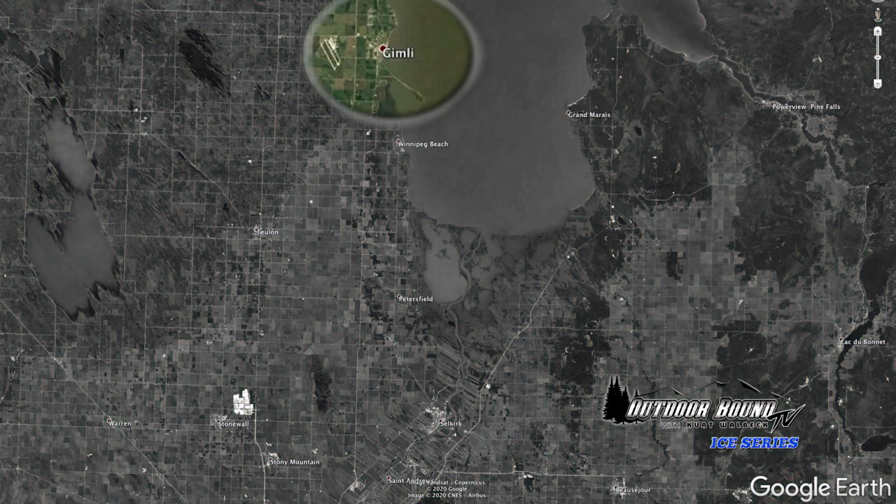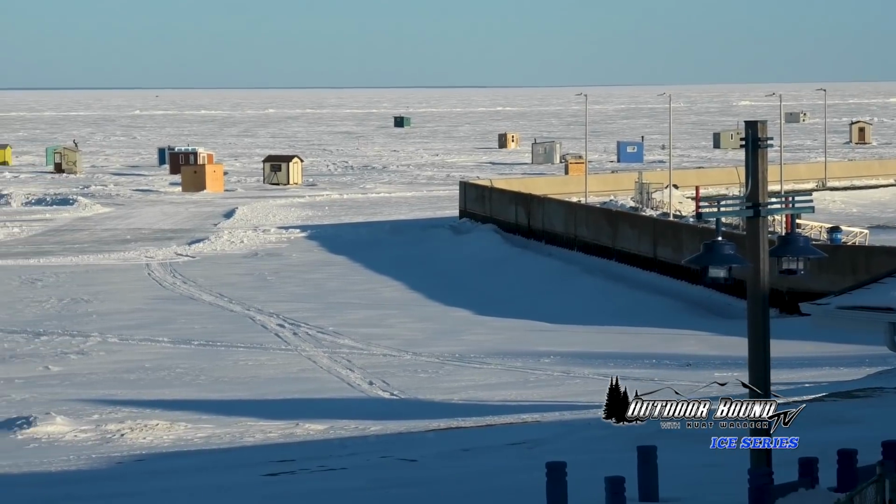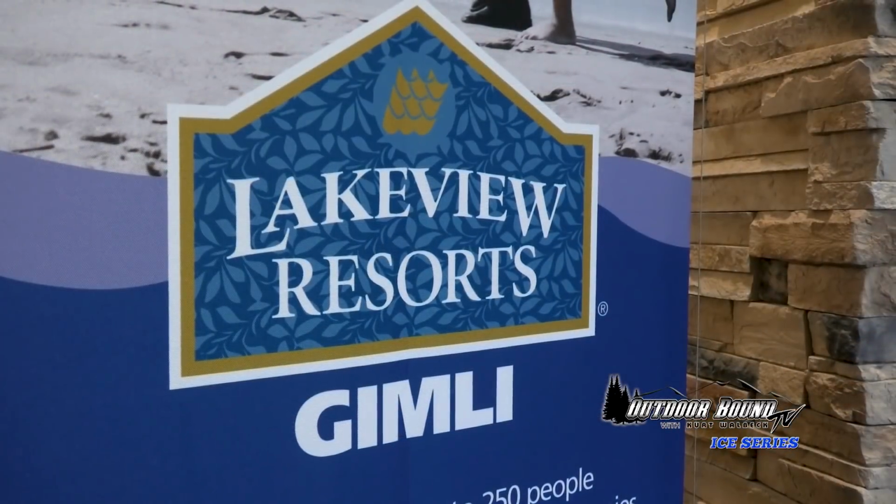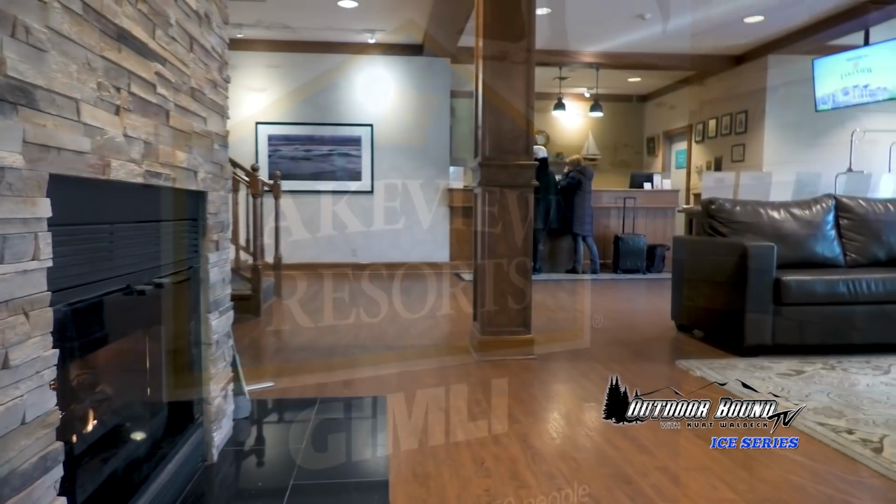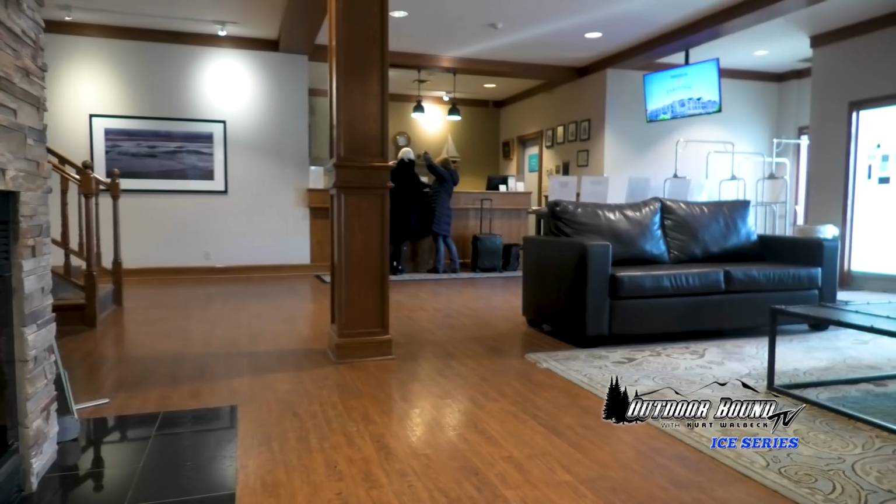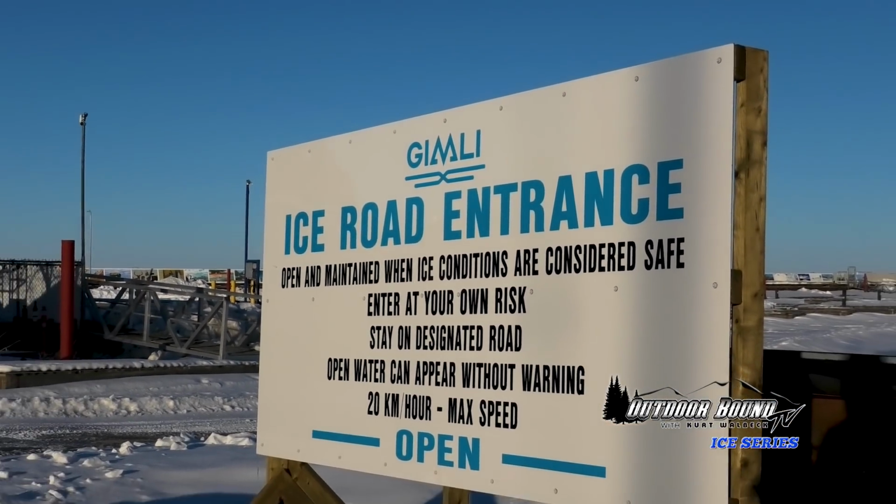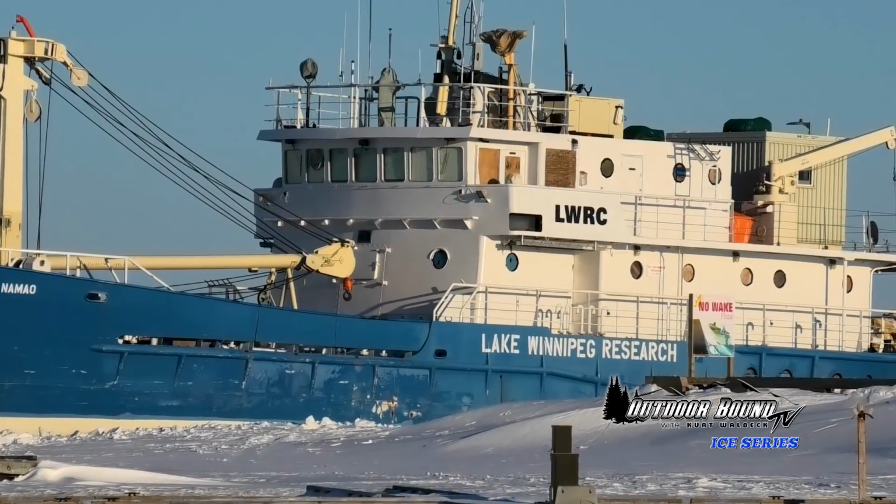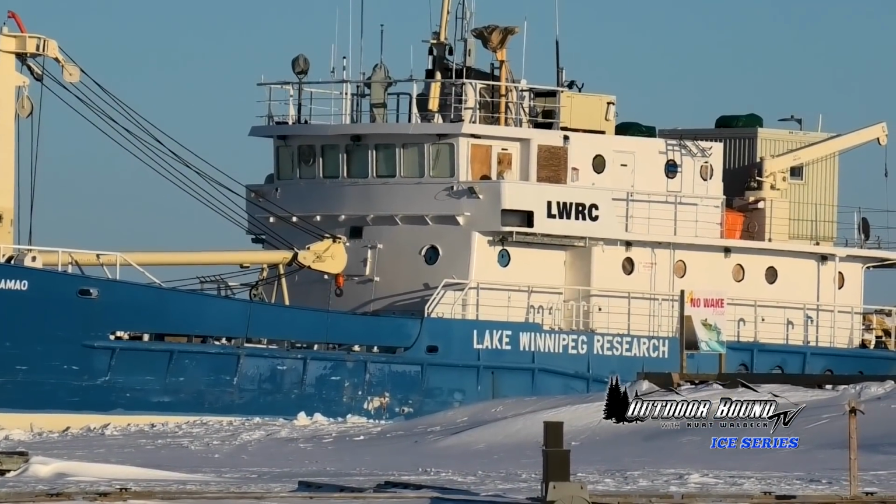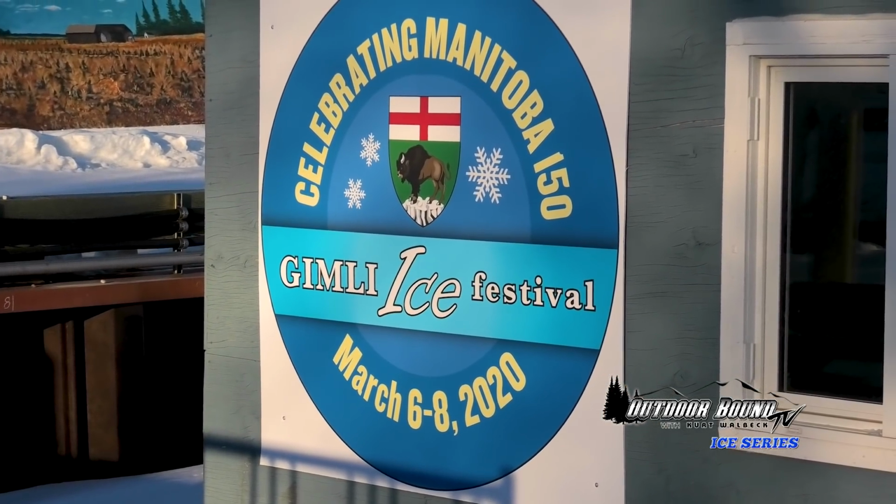This trip we're fishing out of Gimli, Manitoba. It's along the western edge of the lake. We're staying at the Lakeview Resort, and they again do a phenomenal job. They've got ice road access right there in Gimli. Also, Manitoba Beach is another community that's a little further south. They've got ice roads there. So if you're looking to access the lake by truck, look for some of these communities that maintain ice roads.